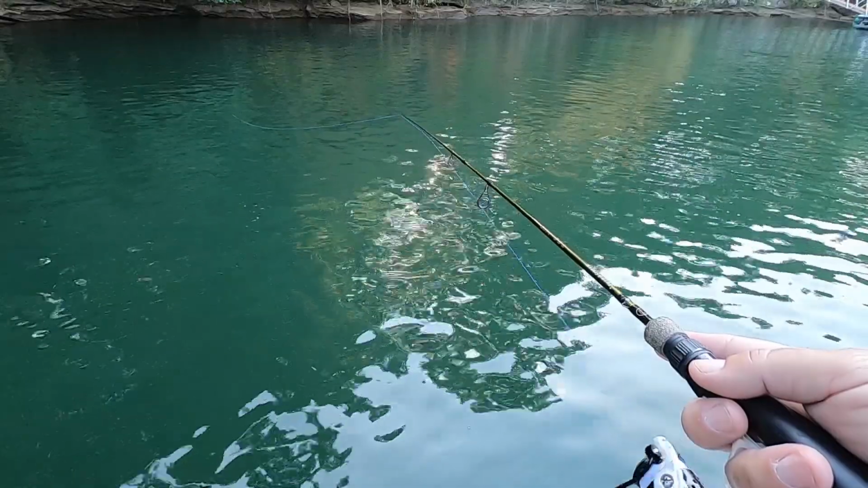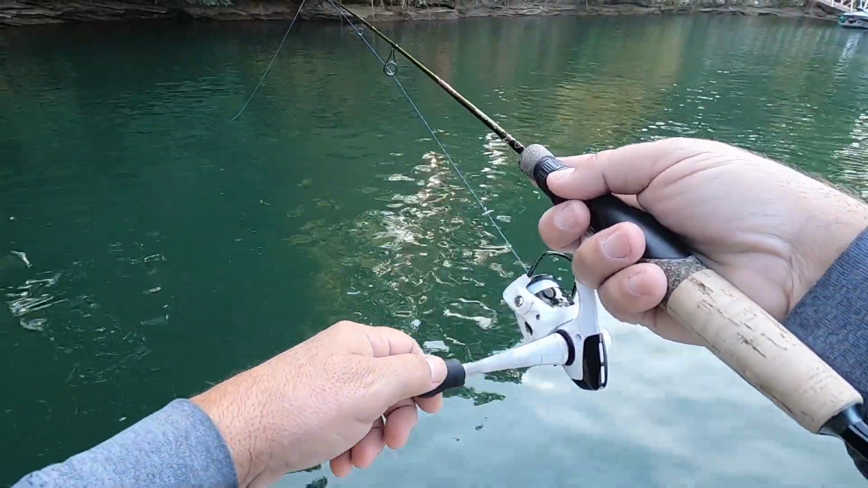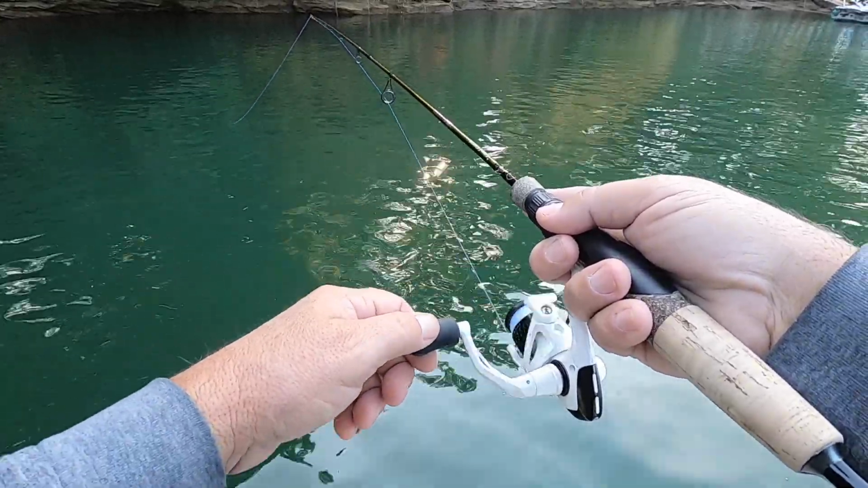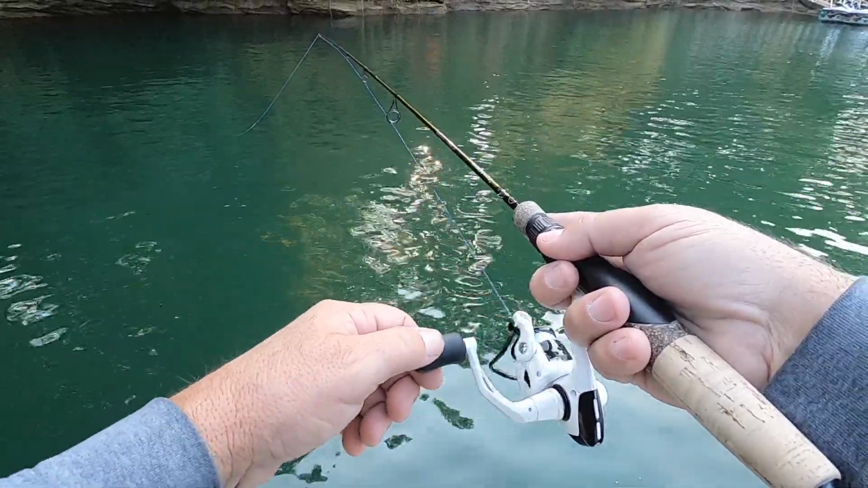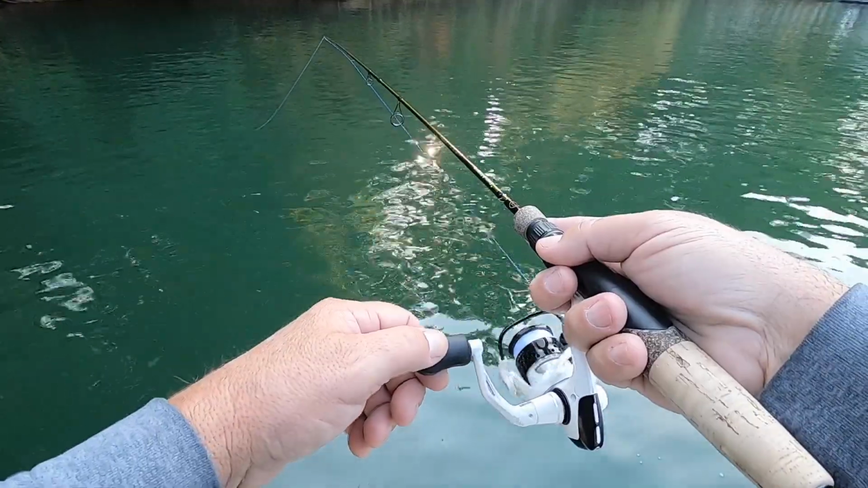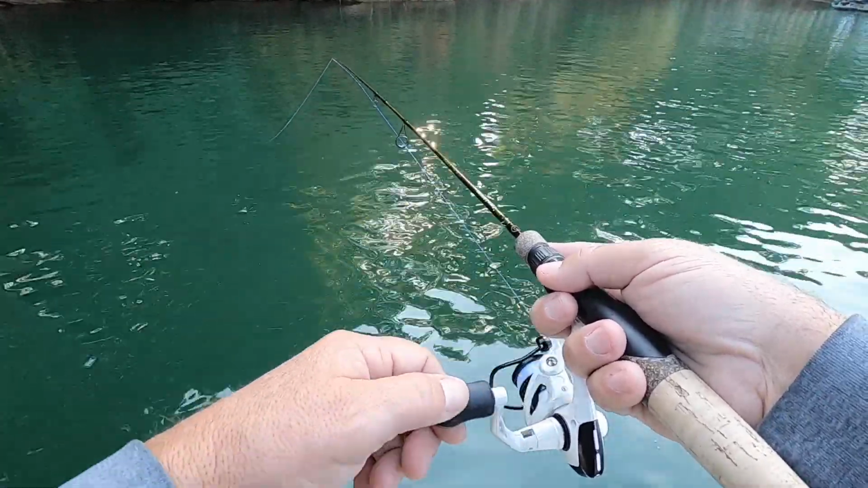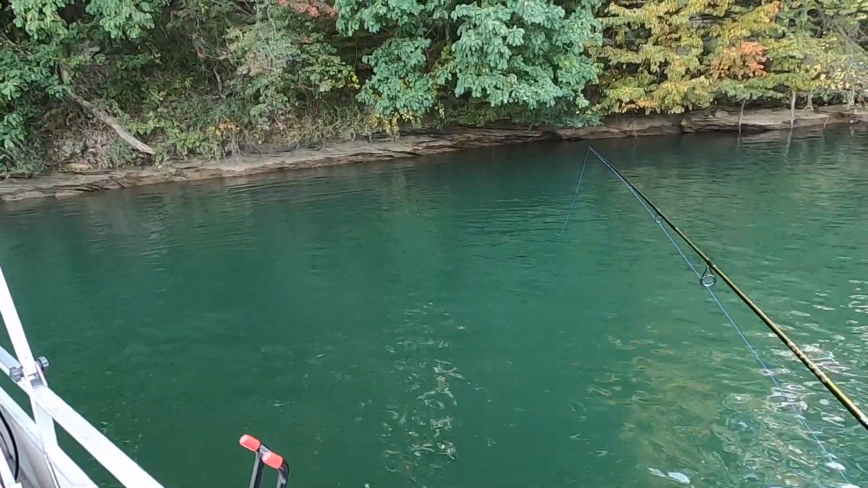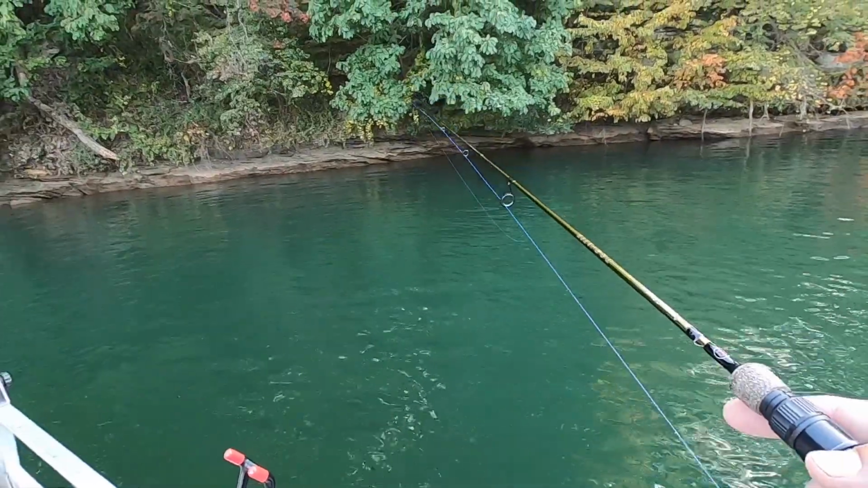That's where I'm starting. And I'm talking about crawling it. Because if it's fast, they're not going after it. If it stops, they don't pay it any attention. They'll turn right back around, and it's got to be nice and steady. 14, 15, 16, about 16 feet.